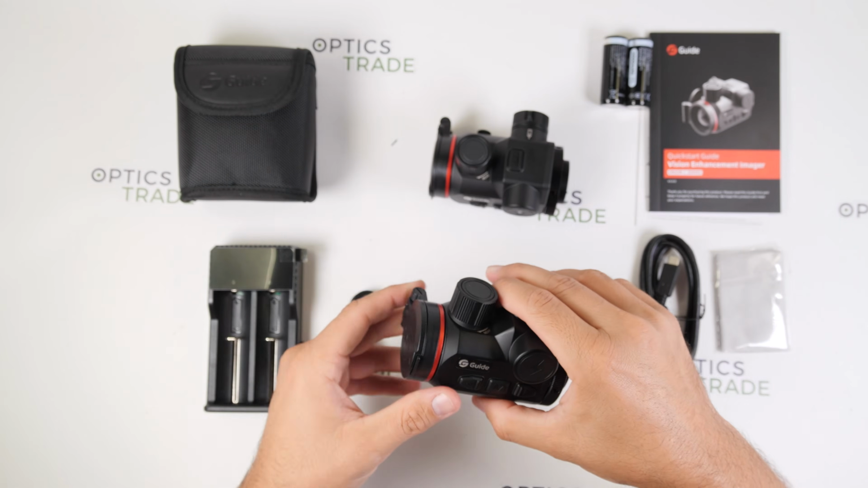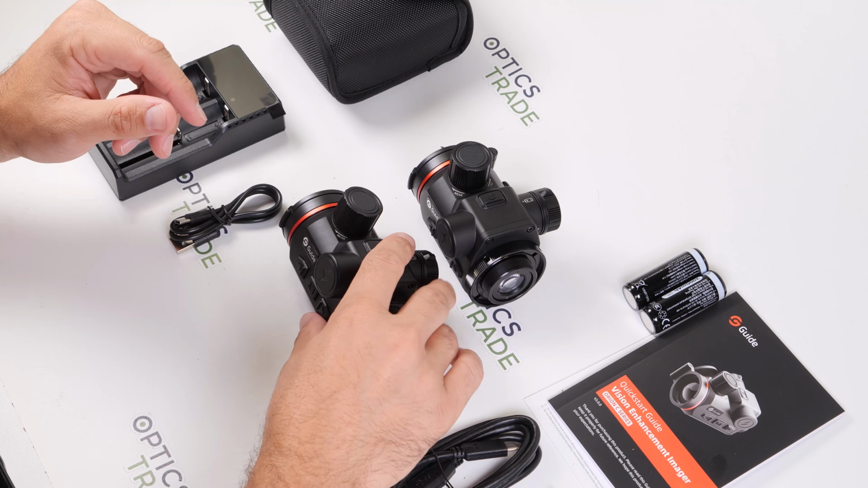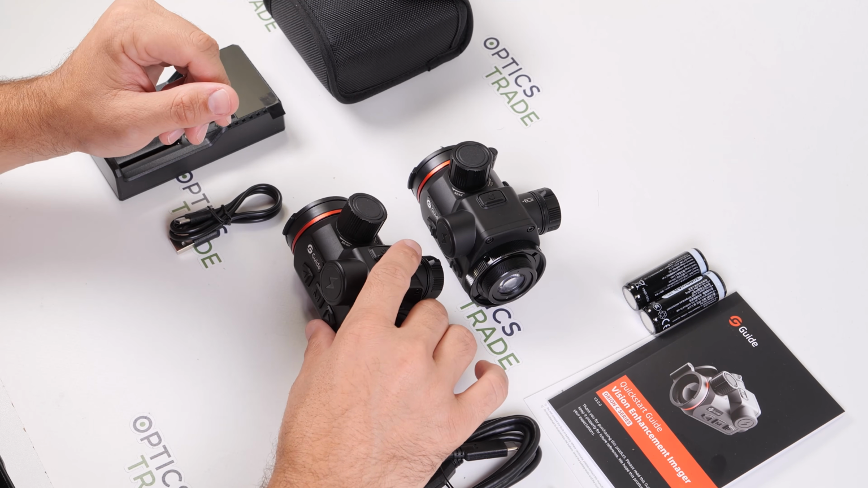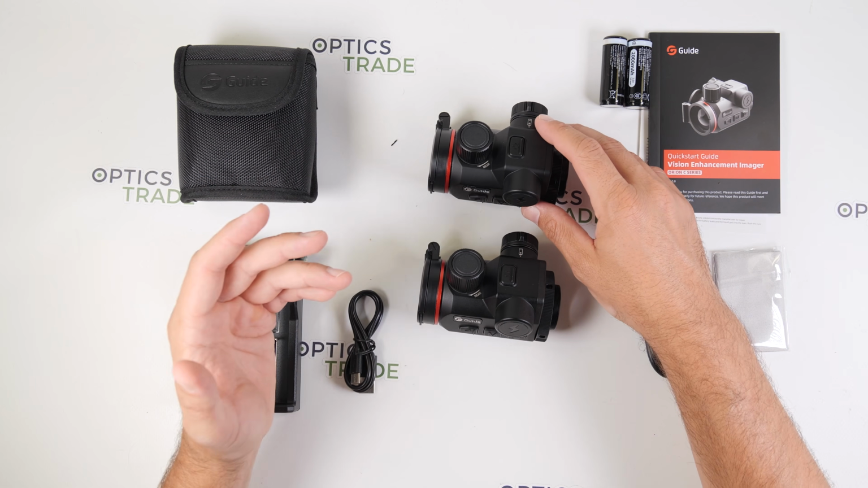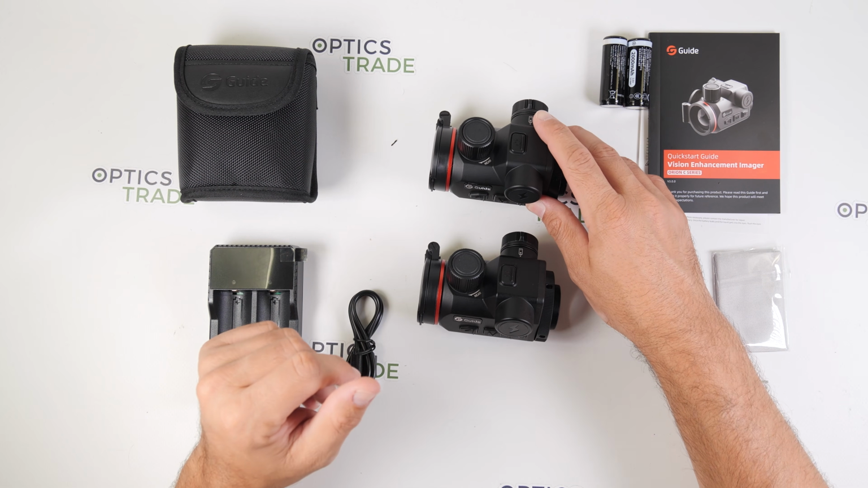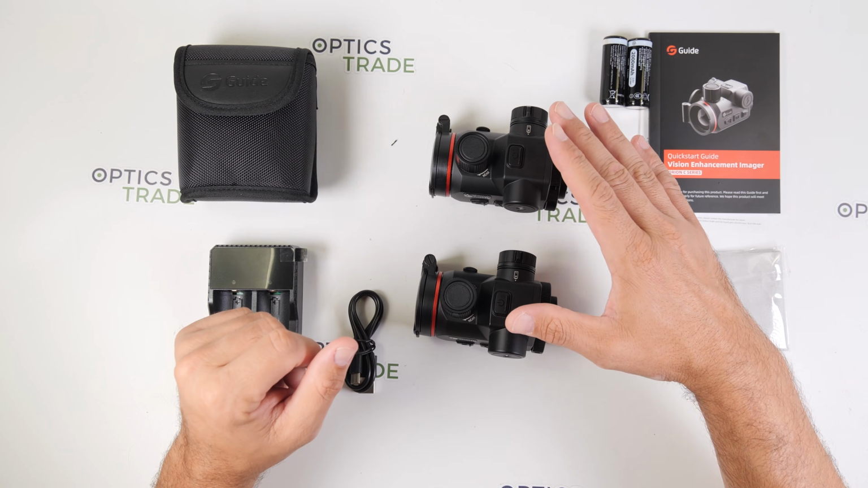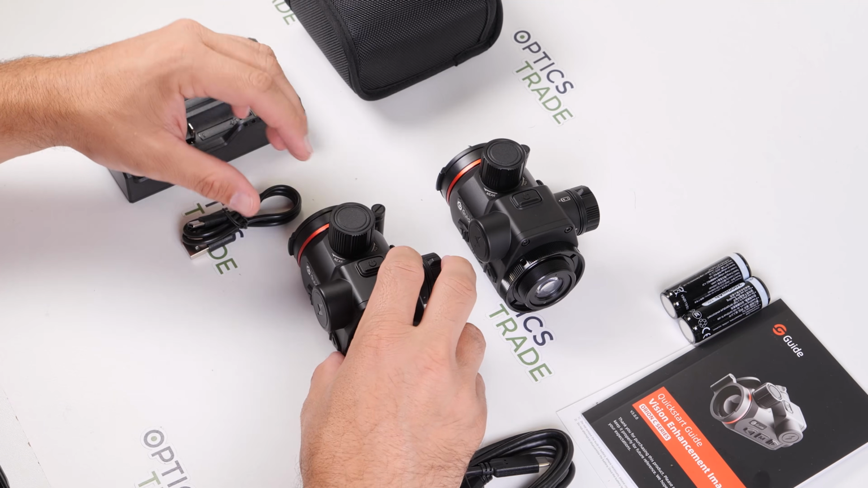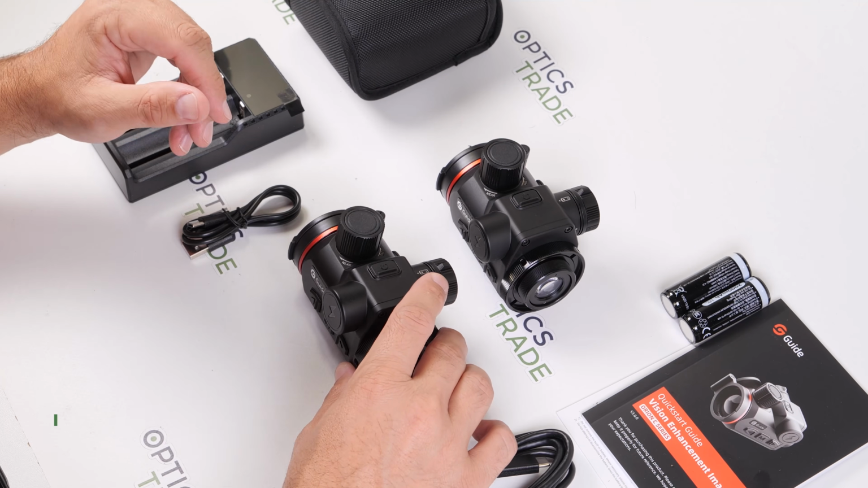These devices can withstand magnum calibers. These devices are also shockproof up to 6,000 joules. There is no problem to use these devices with magnum calibers like 300 Winchester Magnum or even 375 Holland & Holland. The devices work in a temperature from -20 to up to 50 degrees Celsius.